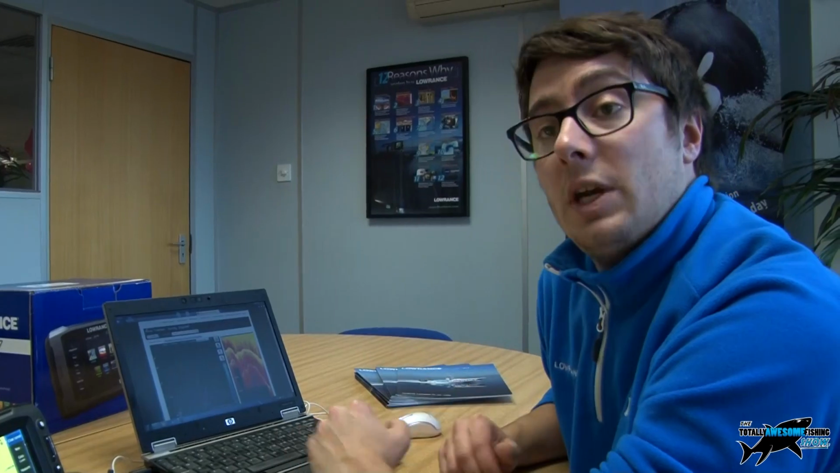So it is always worth keeping an eye on the support pages on the Lowrance website, because they will make it known that there's a software update available for certain models, and it's just a simple download onto an SD card and plug it into the plotter and it will start to update for you. Does it automatically just select a file in here to do it? Yeah, so on the plotters you have a file option, and in there it will give you software update, and you just hit update and it takes about 5 to 10 minutes for it to go through. So it's a nice simple process and doesn't take up too much time at all.